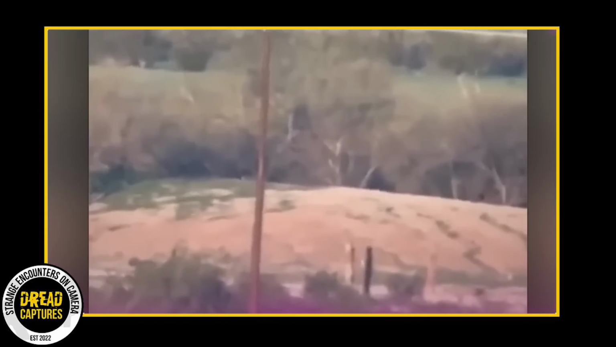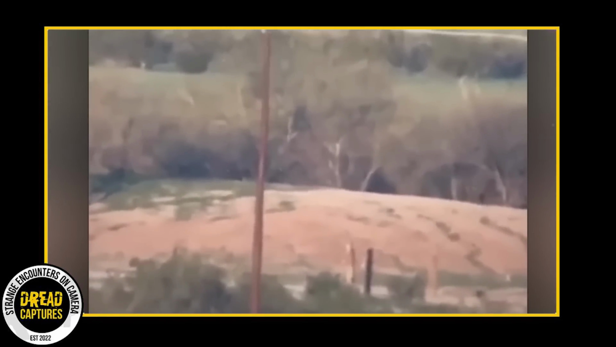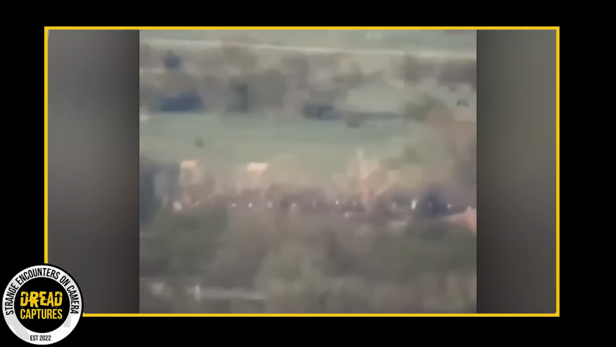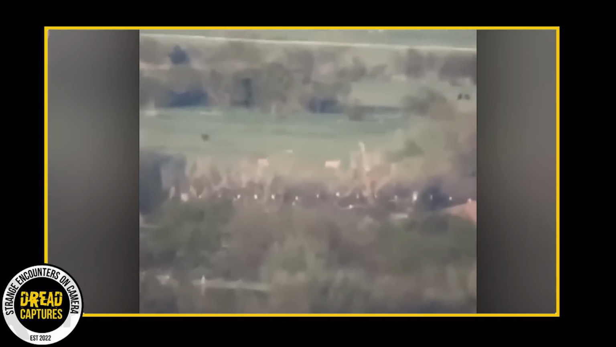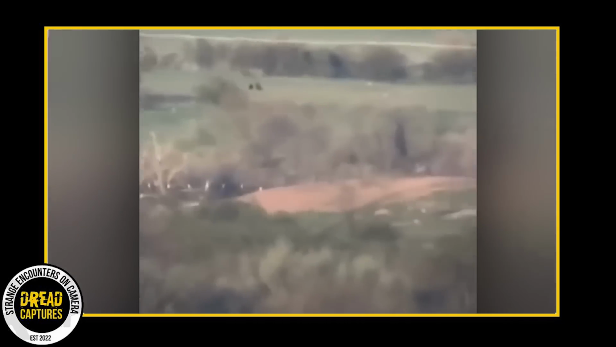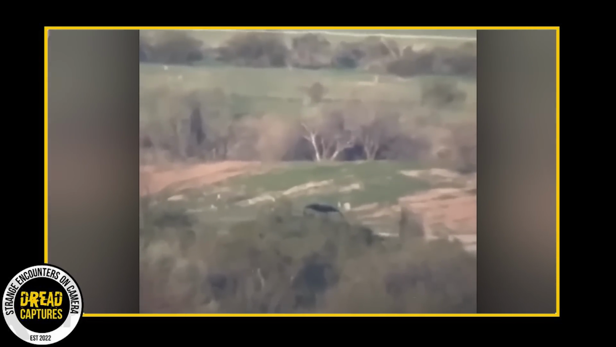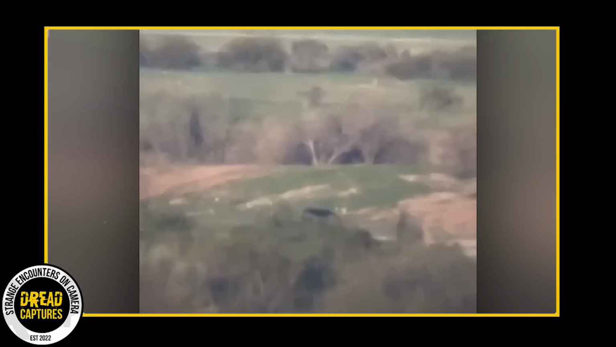Our next footage was shared by a TikTok user named Real Horror Talk. While the video's origin is a mystery, it has sparked quite a discussion due to its content. Initially, the video seems commonplace, featuring two guys recording a deer or maybe sheep playfully in the distance. However, it soon captures something utterly crazy on film. A sizable bipedal creature is seen chasing the animals.